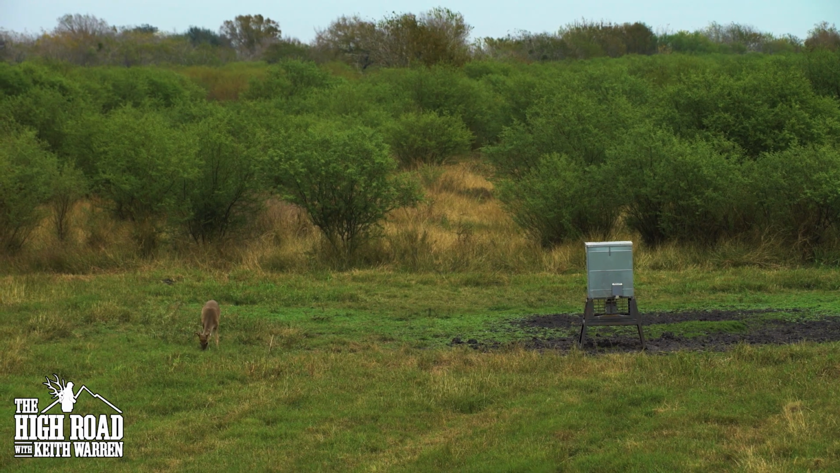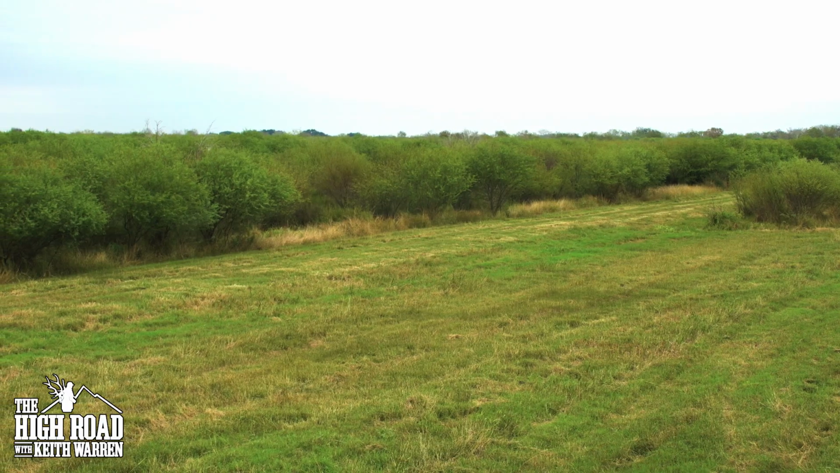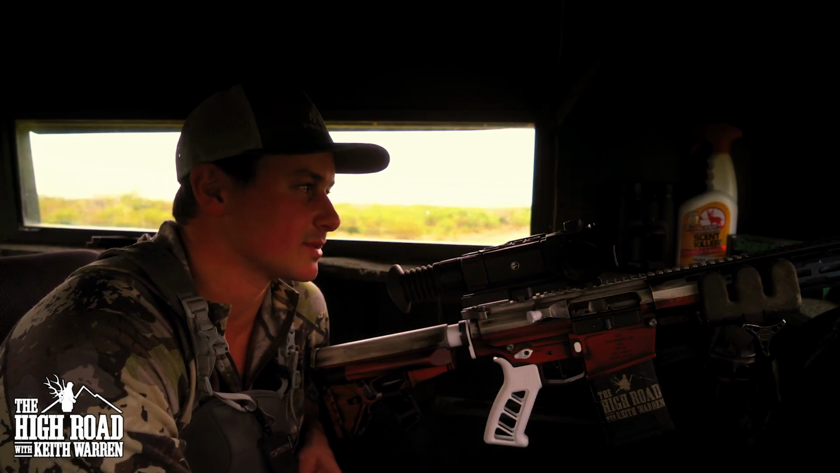Queen has told me that this area is known for a lot of deer. Back in here, we're kind of way back on the property. Keith is not too far that way, and he's hunting with an air gun. I'm hoping he gets one, but I'm also hoping one shows up here as well. Just gotta wait around and see.